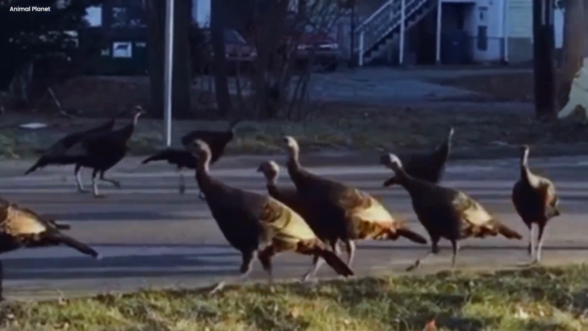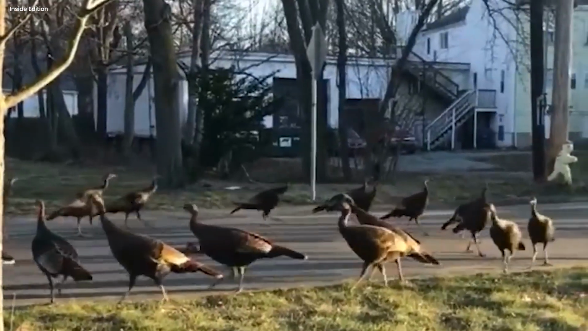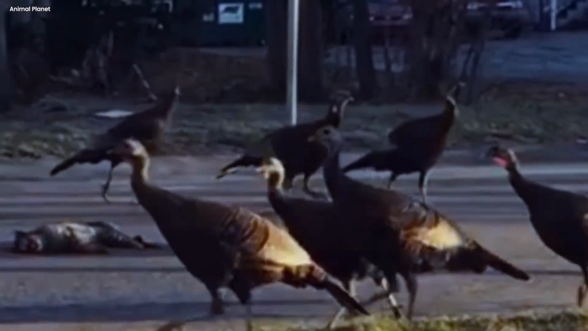Researchers say the turkeys thought the cat was a threat, so they began to investigate. Since turkeys stick together, when one started circling, the others followed, creating a strange loop now known as the death circle. Creepy being on camper.